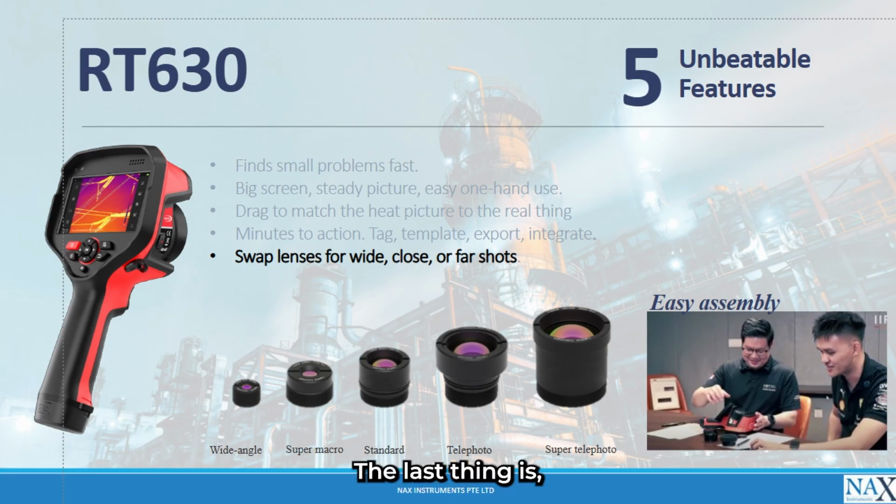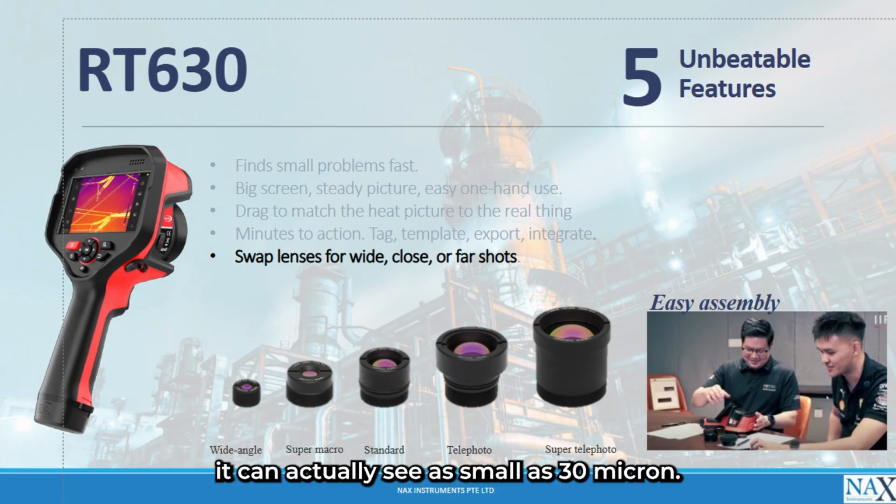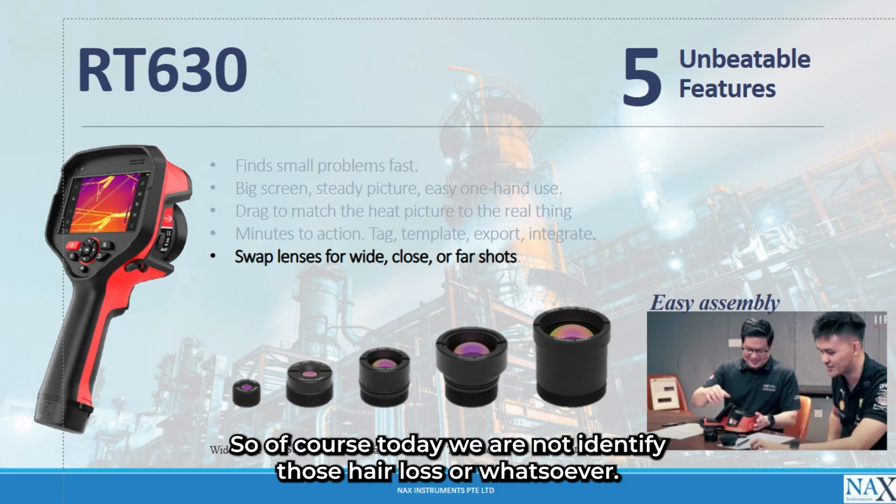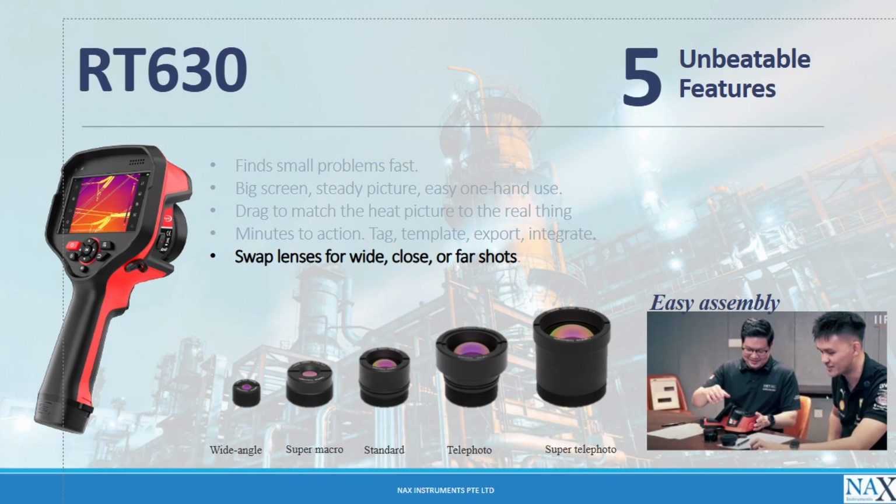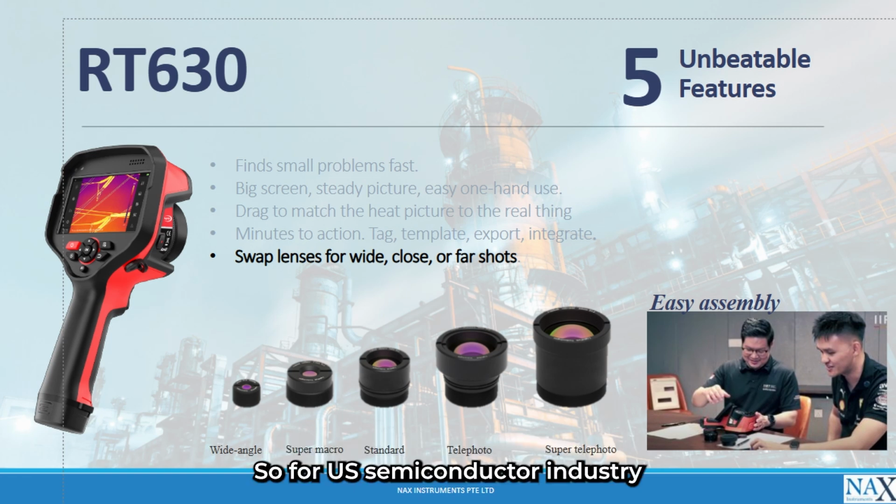The last thing is, it even has an option for a super macro lens. With a super macro lens, 1 pixel can see as small as 30 micron. So of course, near to our hairline, we can also identify. Today we are not identifying hair loss or whatsoever. Rather, for electronic applications, it can be done as well. For the semiconductor industry, it is very versatile.